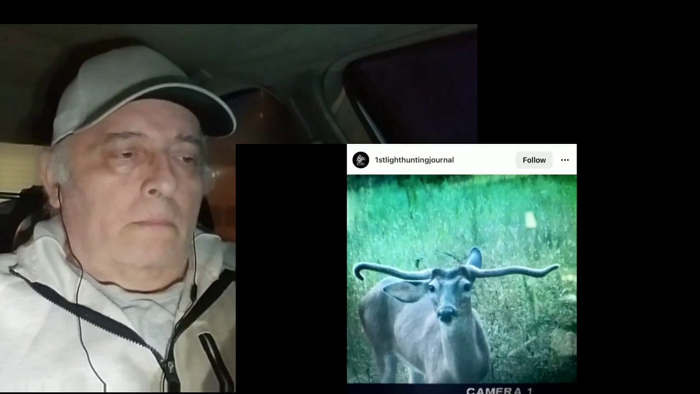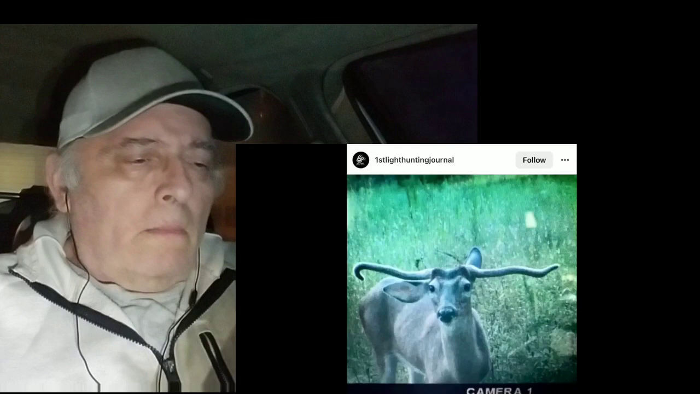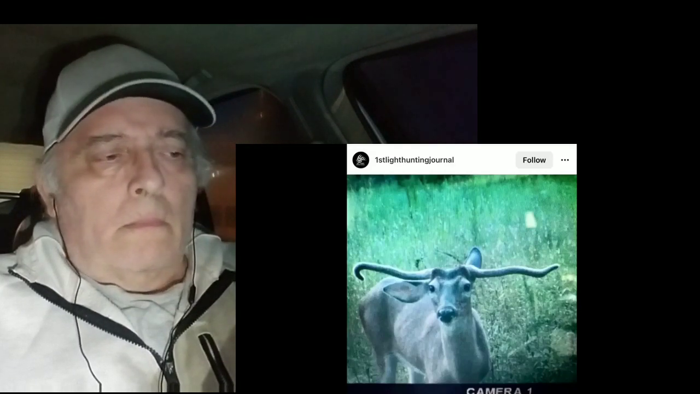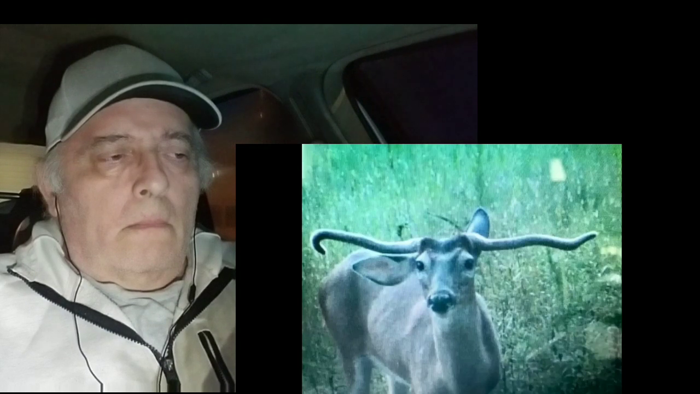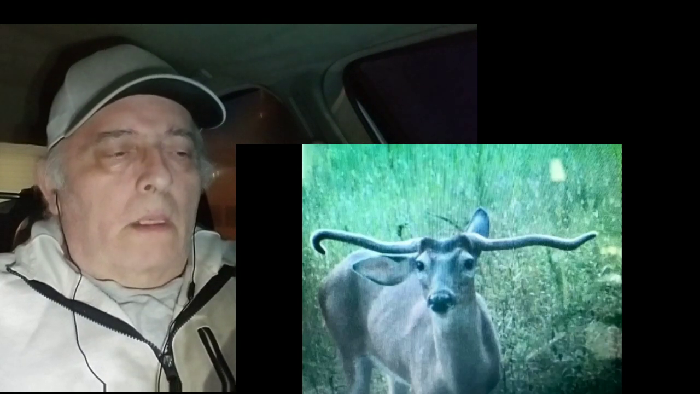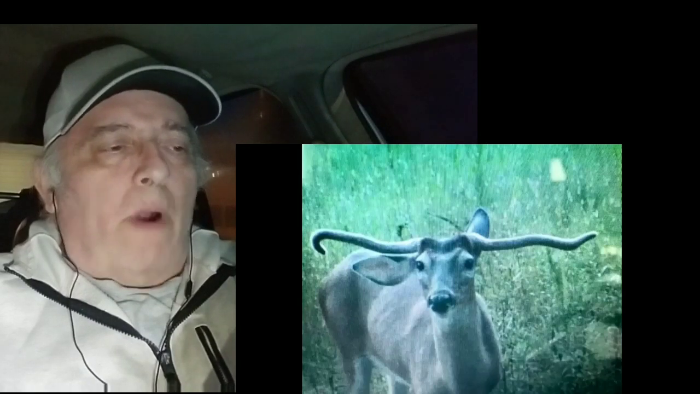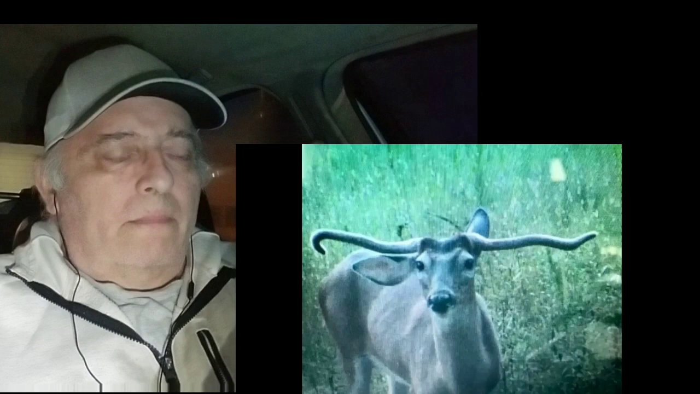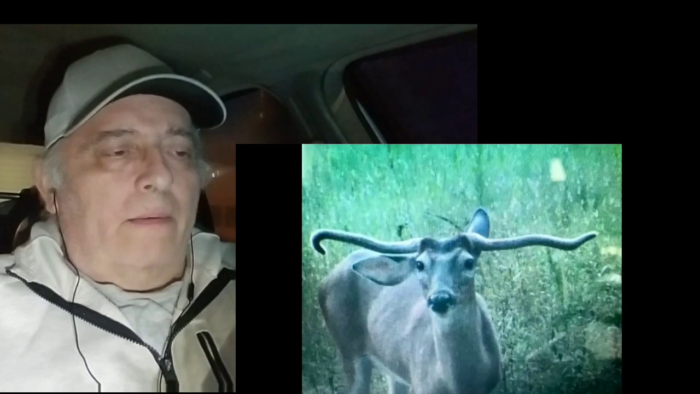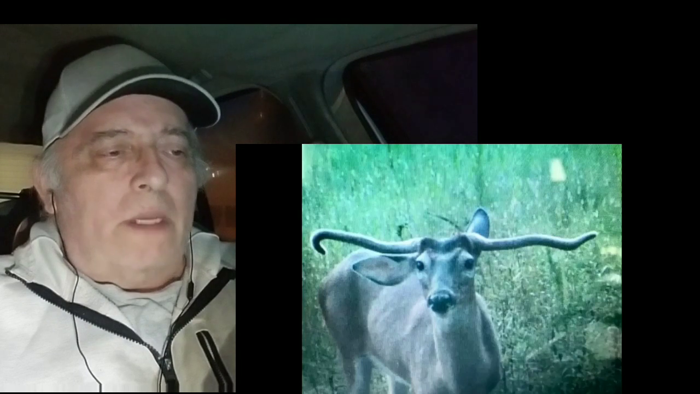This capture was posted by the First Light Hunting Journal and depicts a very weird or abnormal deer antler formation. Instead of curving upwards like normal, these antlers have straightened out, which is something that I have not seen before. It looks like its right ear is moved. If you know why a deer's antlers straighten out like this, leave a comment down below explaining. Just a deformity, probably.